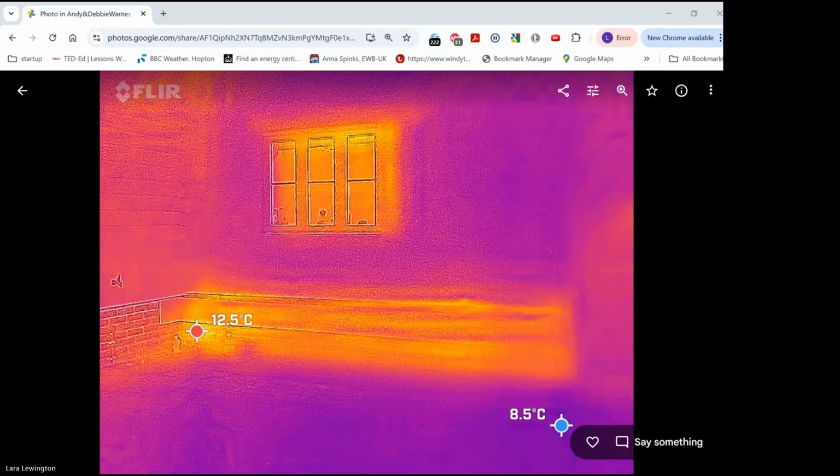Yeah, I see the spot temperatures there now as well. That's another setting on the camera that you can ask to pick out the coldest pixel and the warmest pixel on the images, which obviously you've got on here. So that can be helpful as well. The rest of the house walls are hovering around 9 degrees, and we've got 12 and a half, with that colour there being warmer.